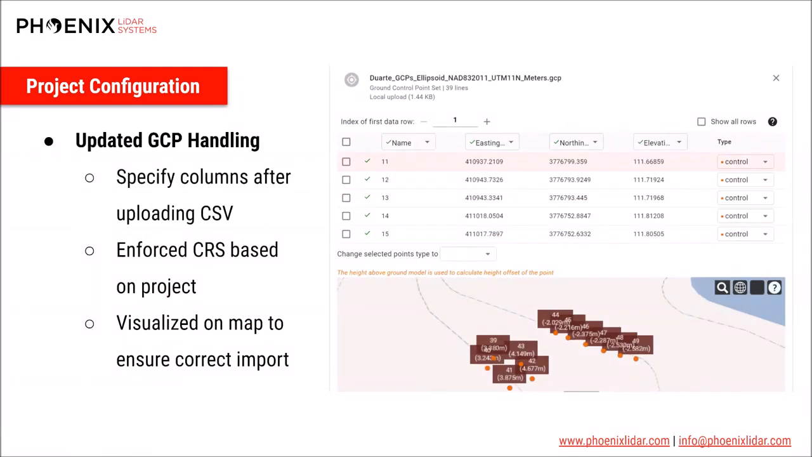Another new aspect to the initial project setup is an updated GCP handler. We've built GCP configuration alongside the CRS wizard because the two are tightly connected. Really, the georeference of your project overall depends on setting both of them correctly.